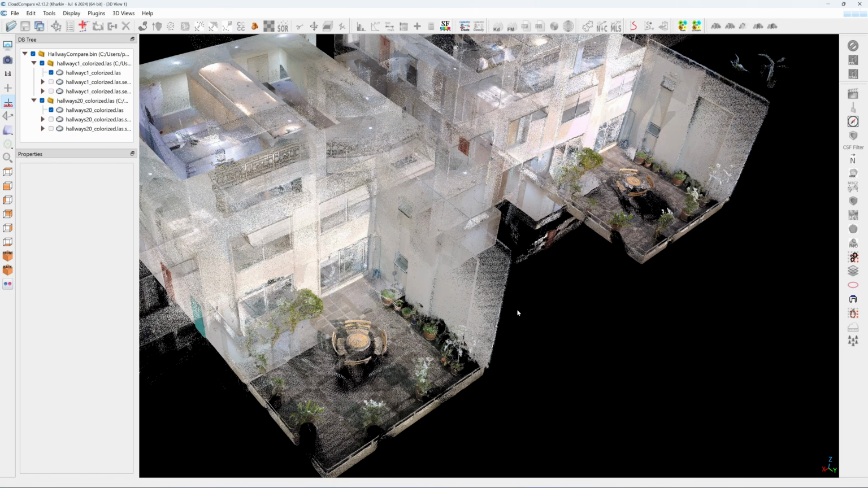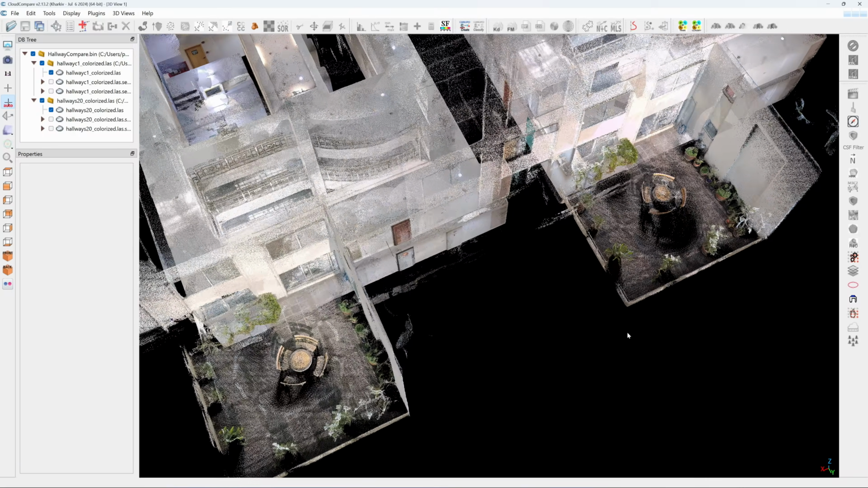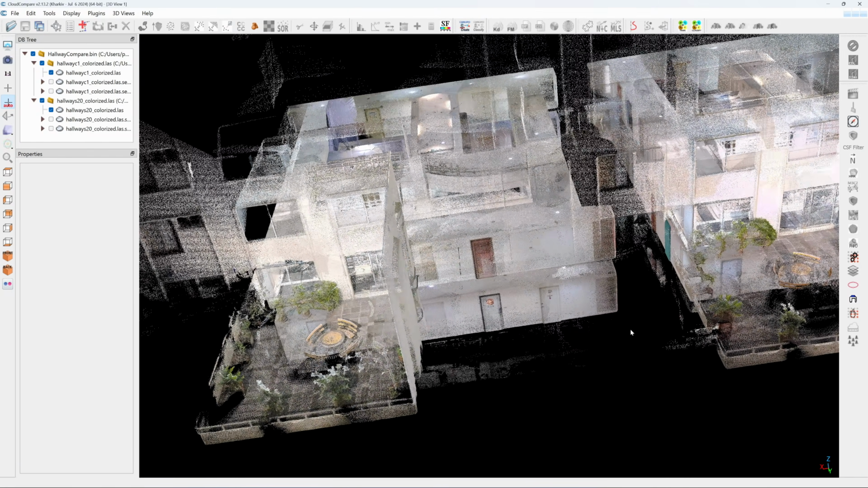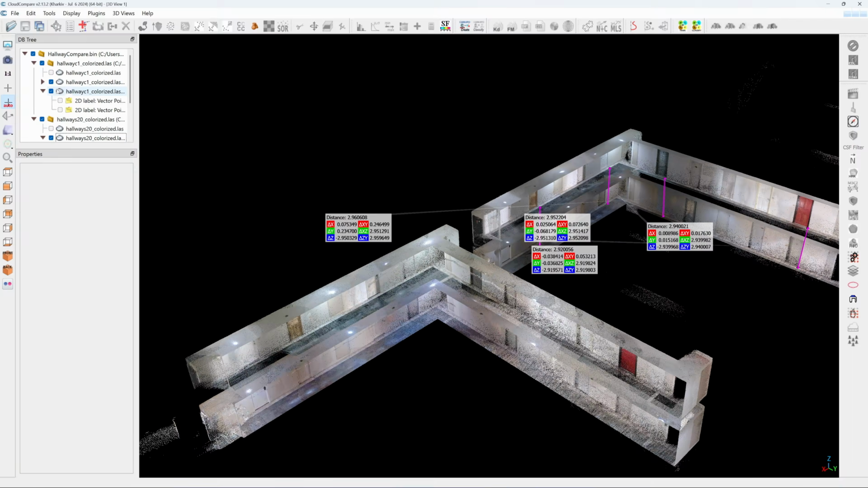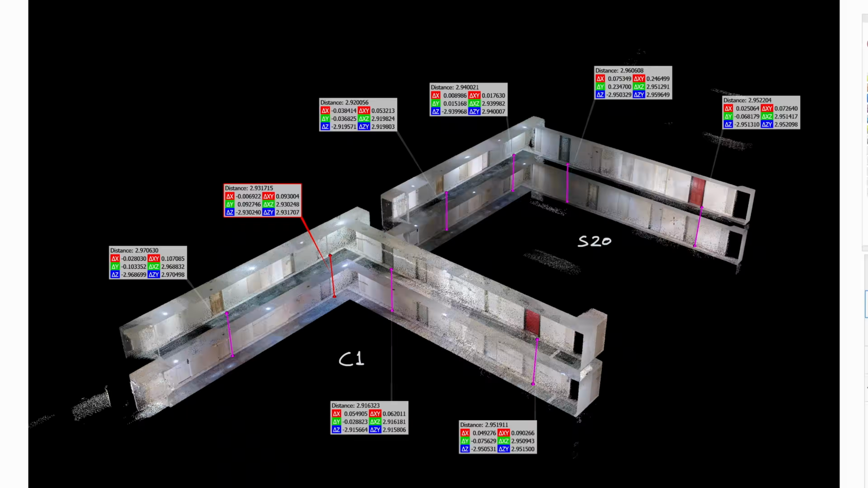Now let's take a look at the result. Checking the floor-to-floor distance will show which scanner has less drifting error. I cropped both scans to show only the walkway along 2 axes. Then I measure the floor-to-floor distance at both ends. S20 is on the right and C1 is on the left.